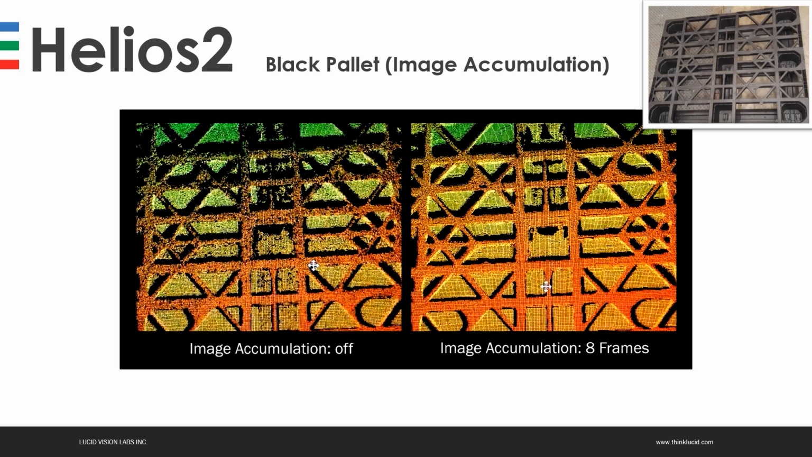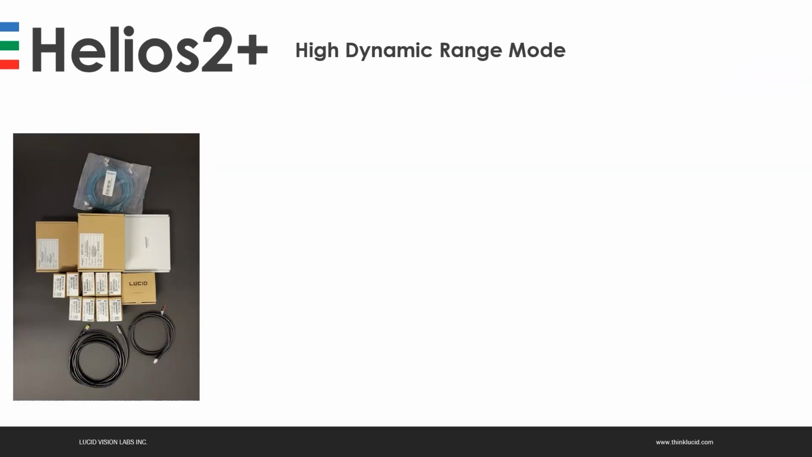So that was with the Helios 2, but we wanted to get a bit further with the Helios 2 Plus and combine those exposure time management together with frame accumulation. That's what we realized with the high dynamic range mode.